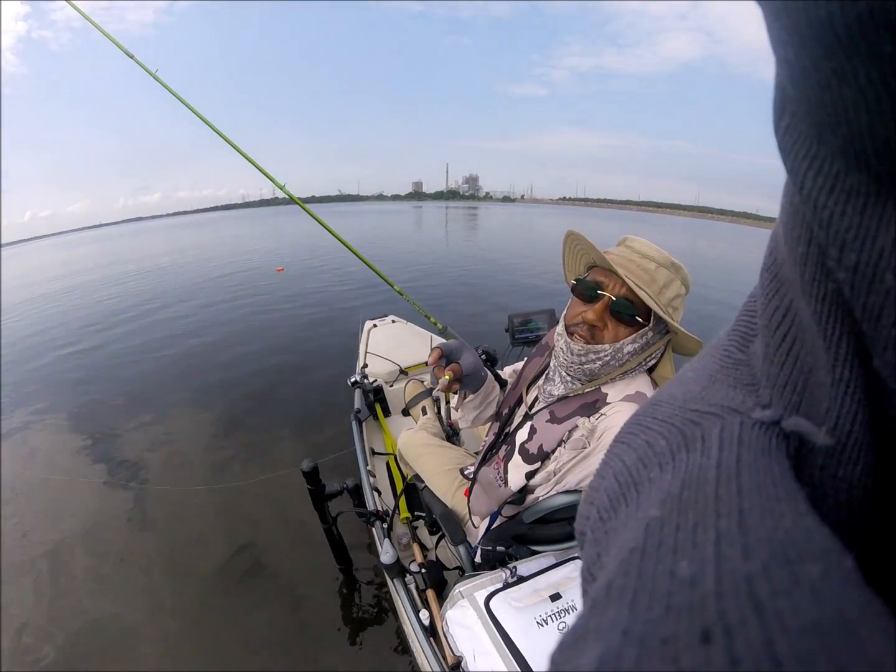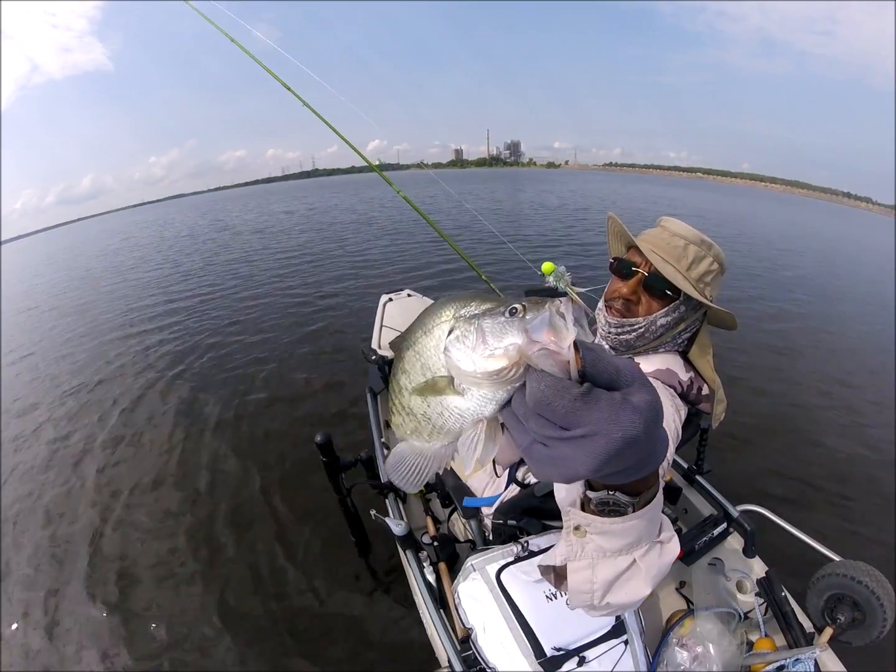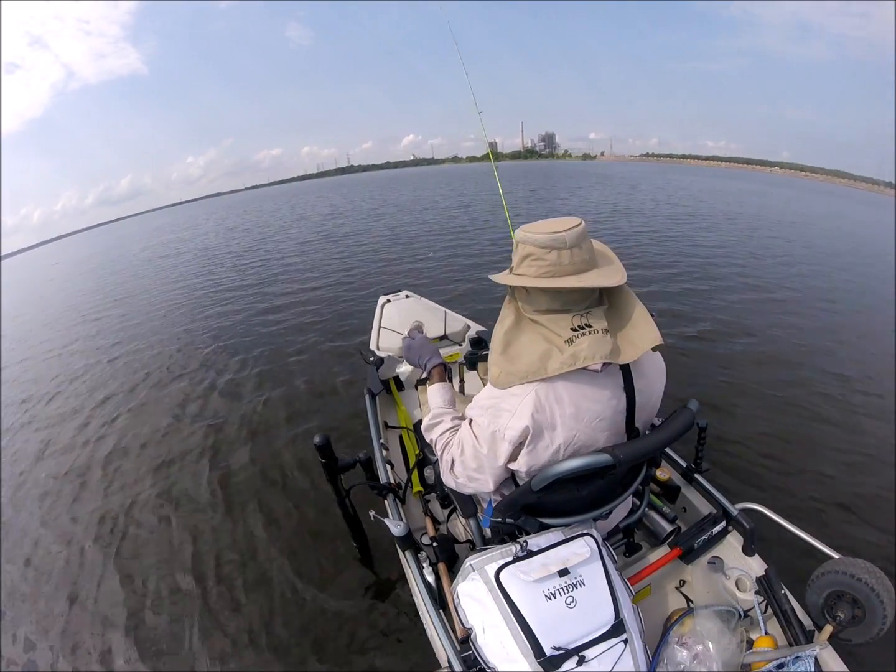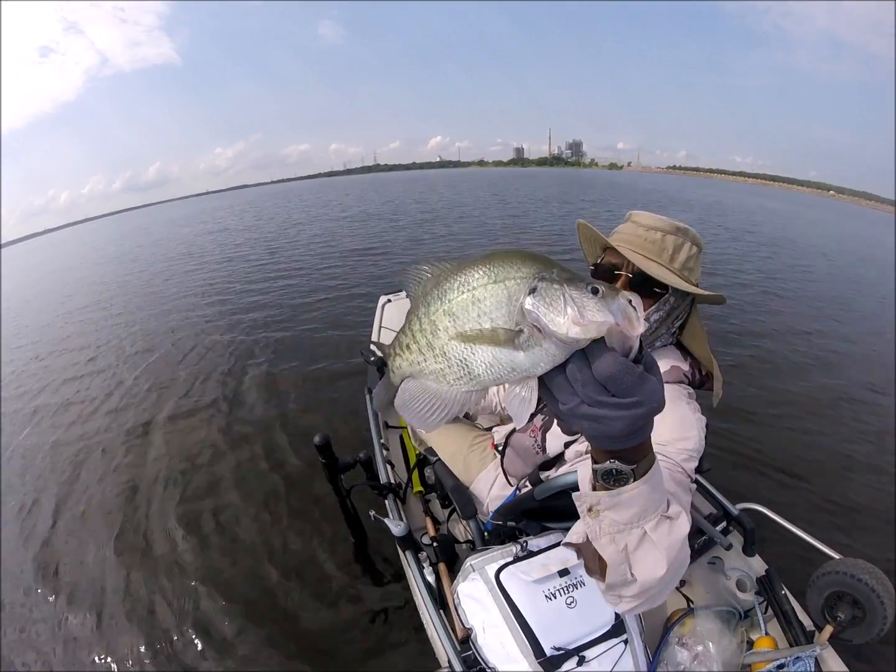Just changing colors, that's all, folks. Keep turning it off at the wrong time. Like bigger, better fish over here. I'm gonna stick close to this area, see what happens. Another real nice crappie.